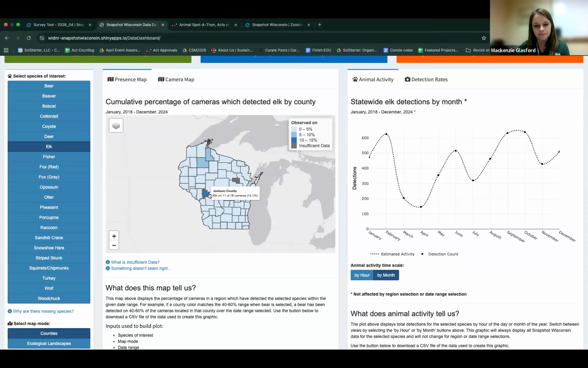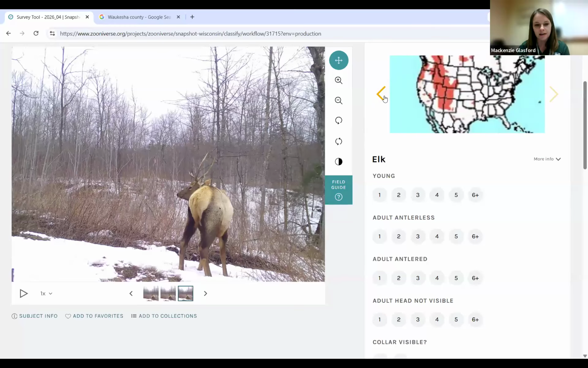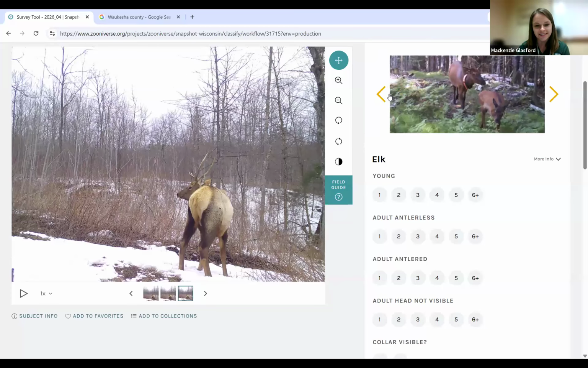The coloring too did not read deer to me on this one either, but what would you all say? Is it an elk? Yeah, I'd say elk, especially the rear end.